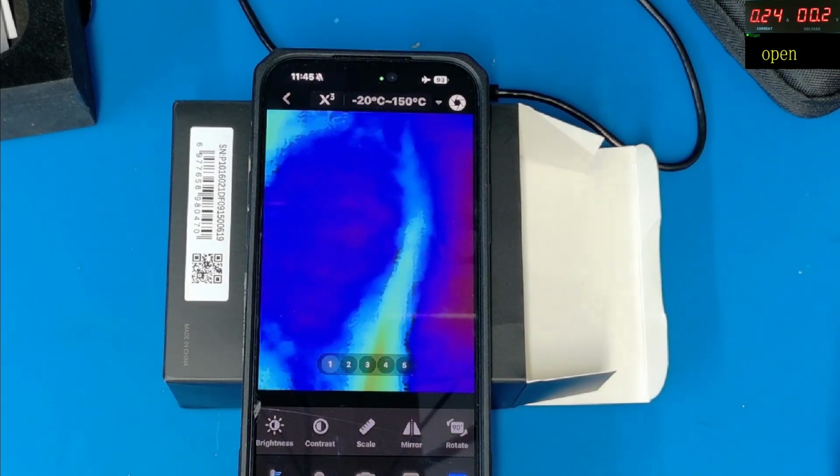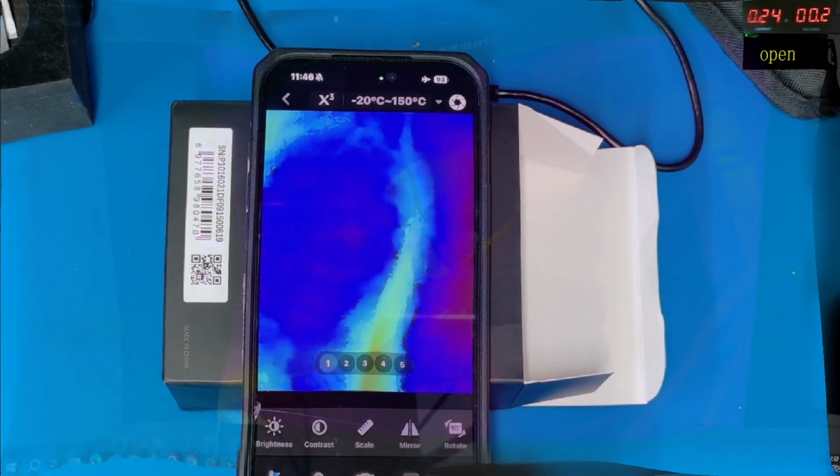Just give me one moment. We'll bring the PC software up and we will have a look and see what that's like. One moment, please.